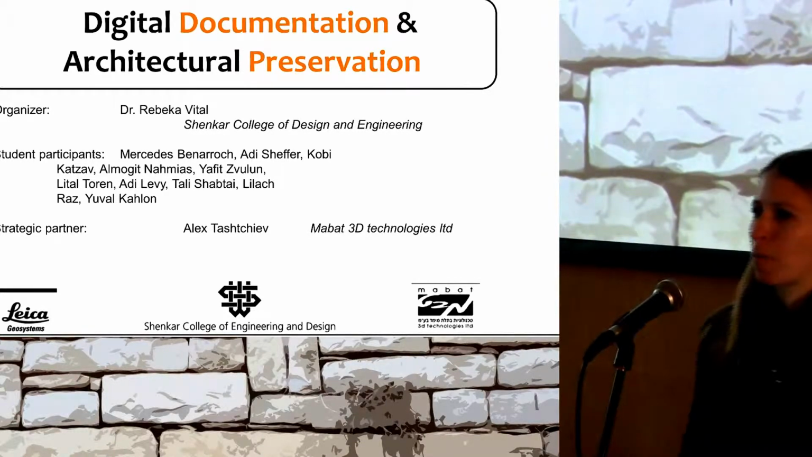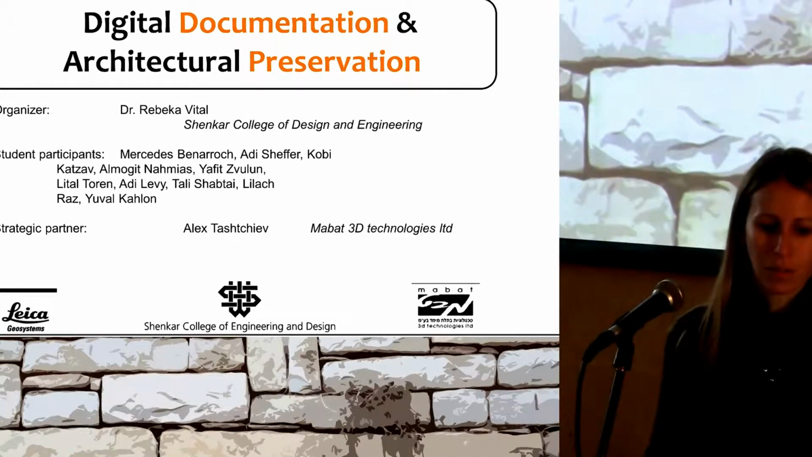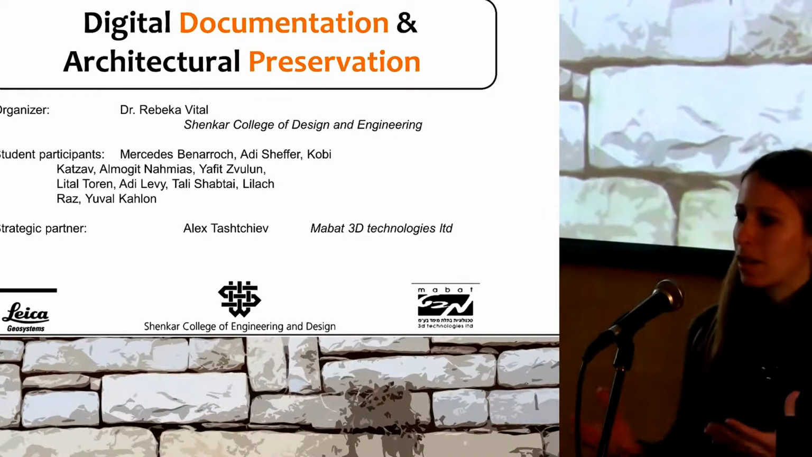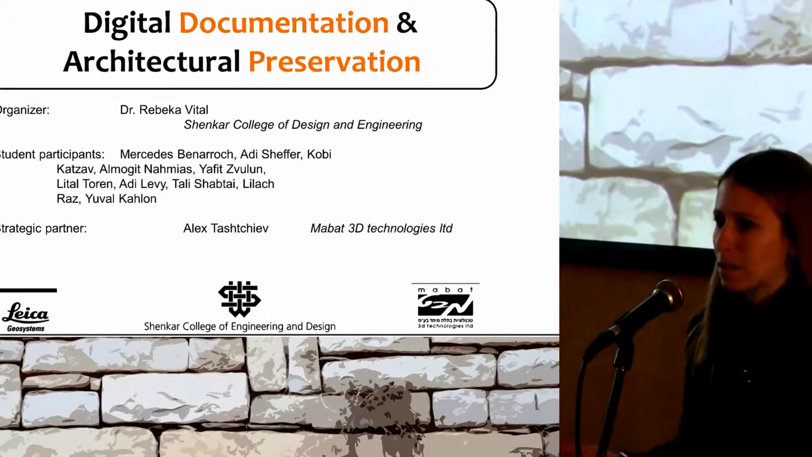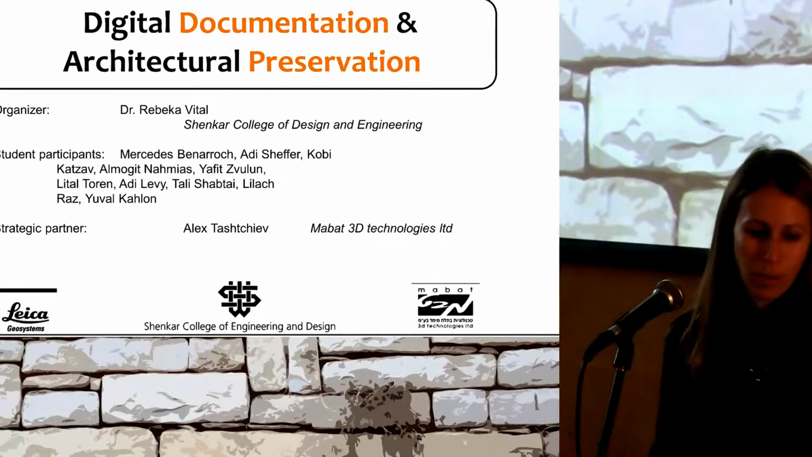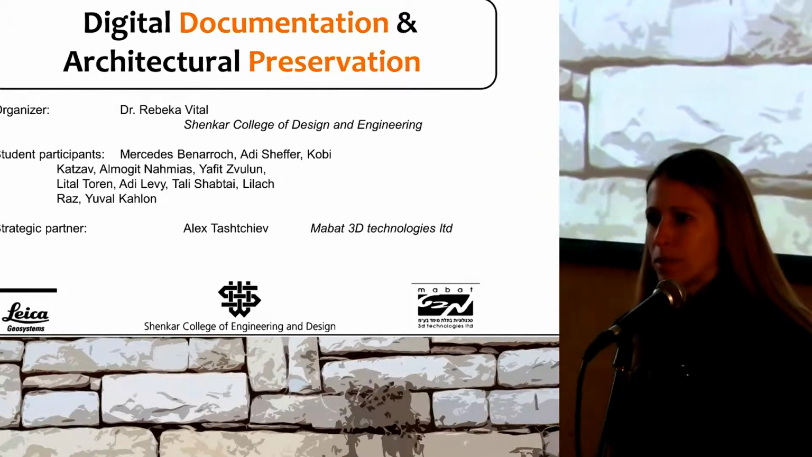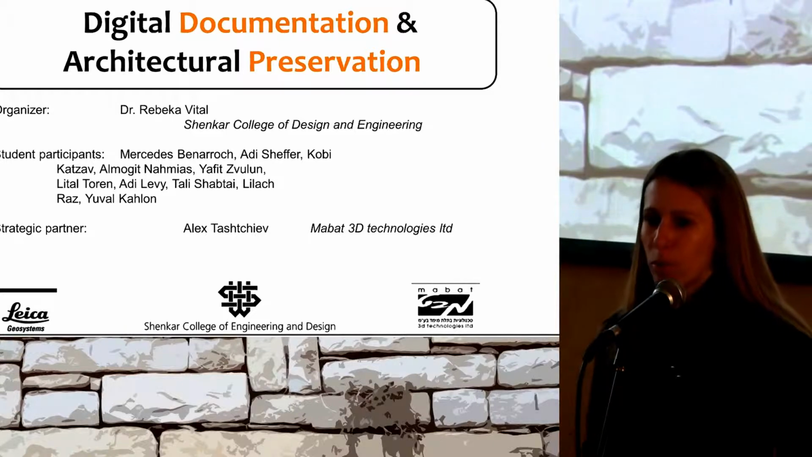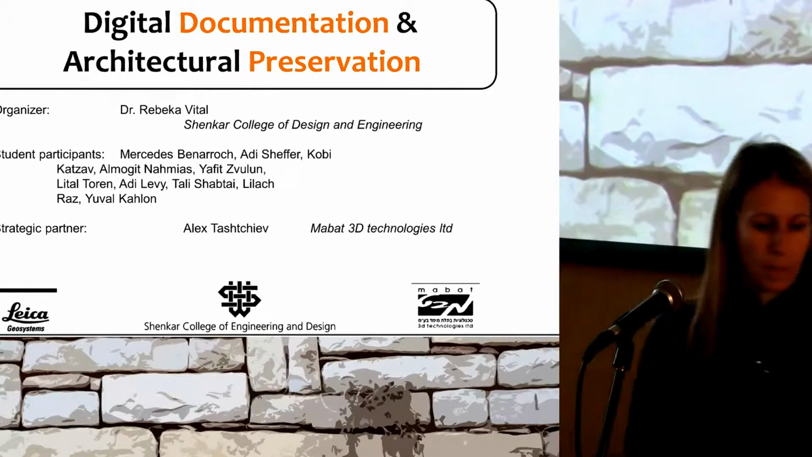I'm coming from an architectural background. I'm not an archaeologist, but I think that what we'll see here is the same methodology and the same way of thinking, whether the building is 60 years old or 1,000 years old or 2,000 years old. The project that you will see was done within a framework of a preservation course, and it was done with a group of students.